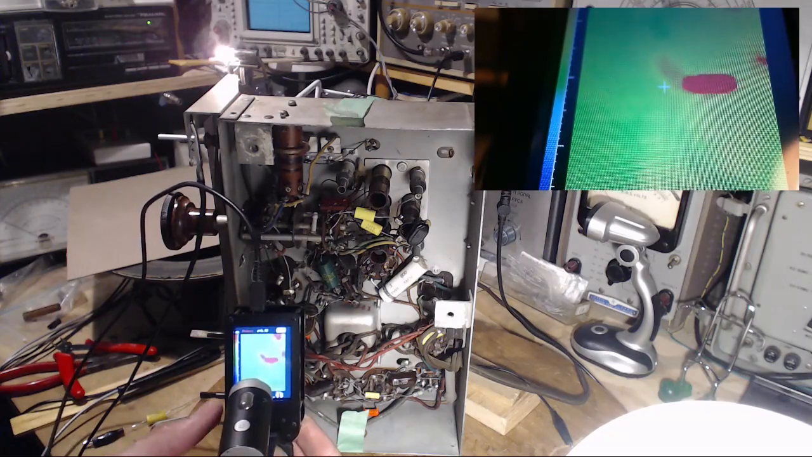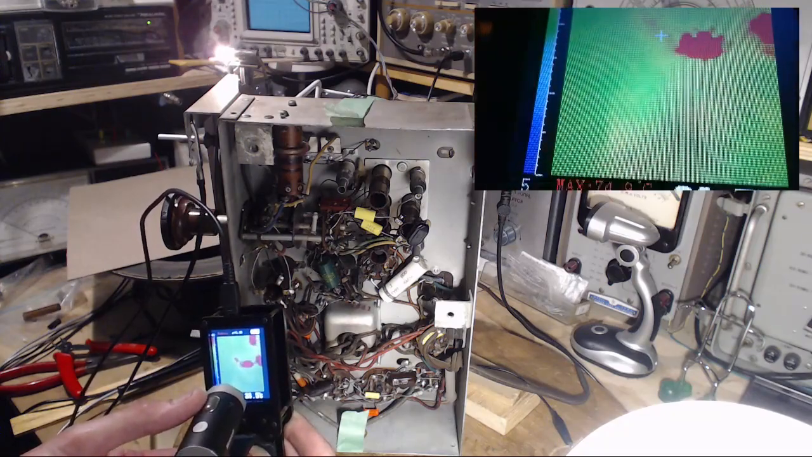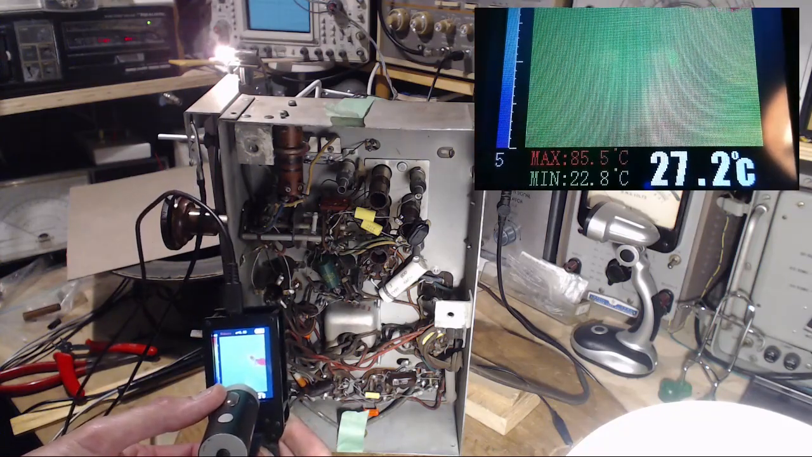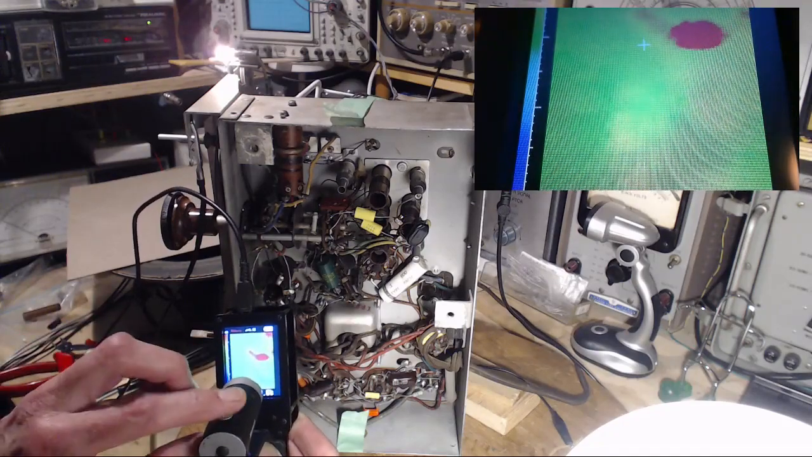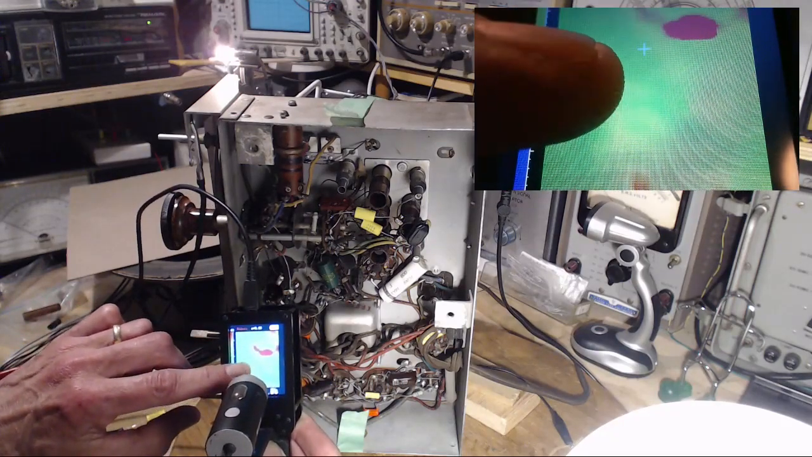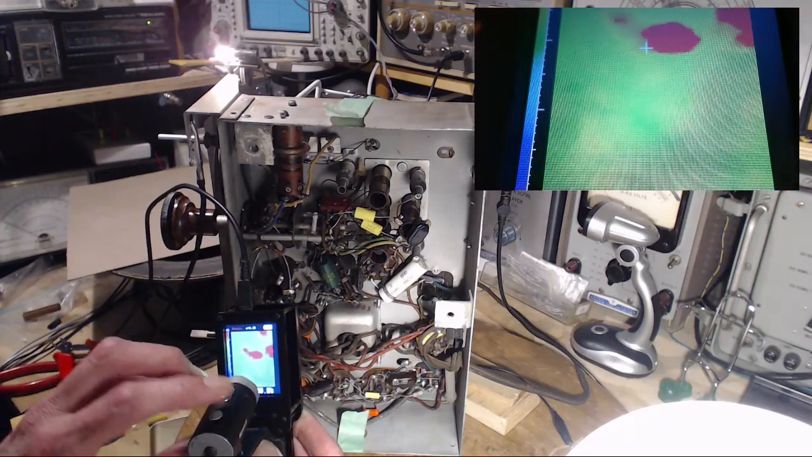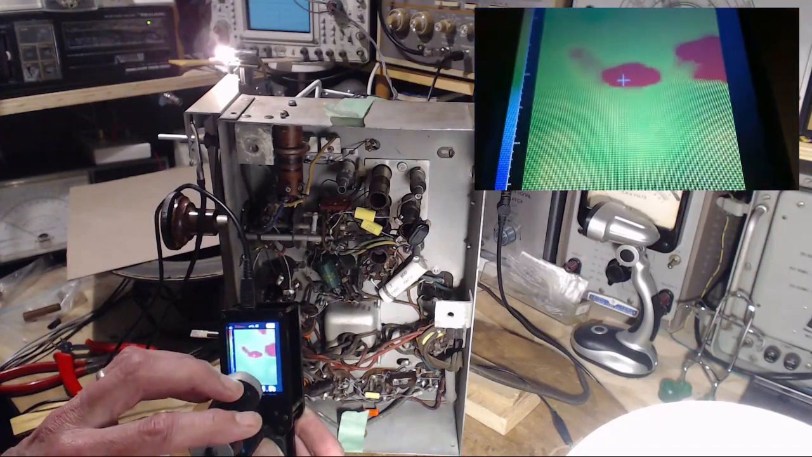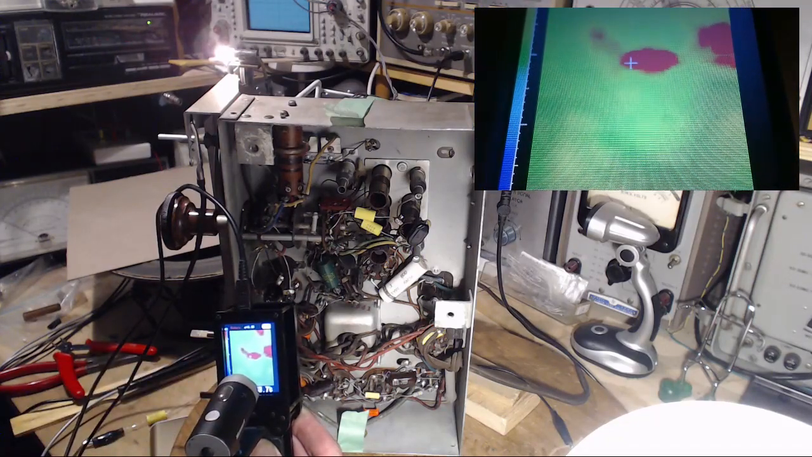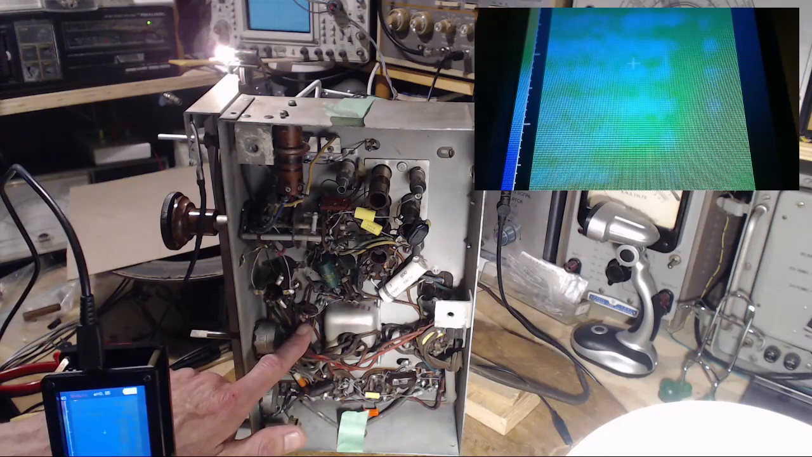Look at that. Now, this one, let's get its temperature here. If you look down, you see the big number, 35, 27. So that's showing you what's right in the center. If you look at the center of the screen, there's a white plus sign right here. Whatever you put under that plus sign, it tells you the temperature of it. Unfortunately, my camera is just a little 80. And what is it? It's that resistor right there. 80 degrees. So that guy's hot.